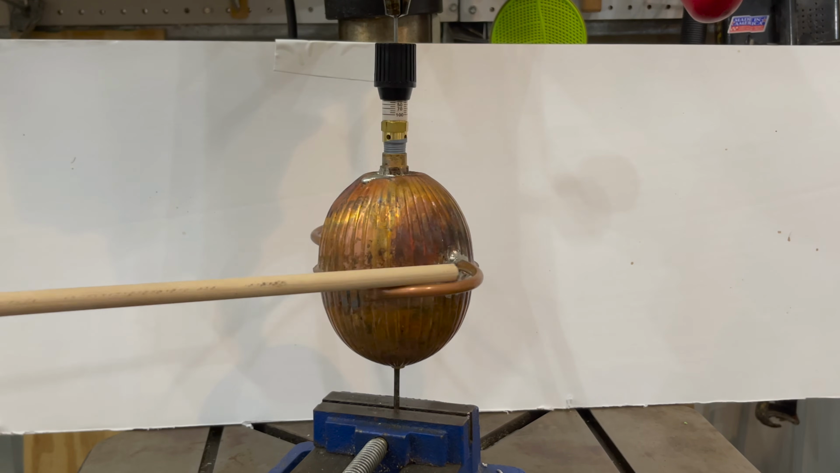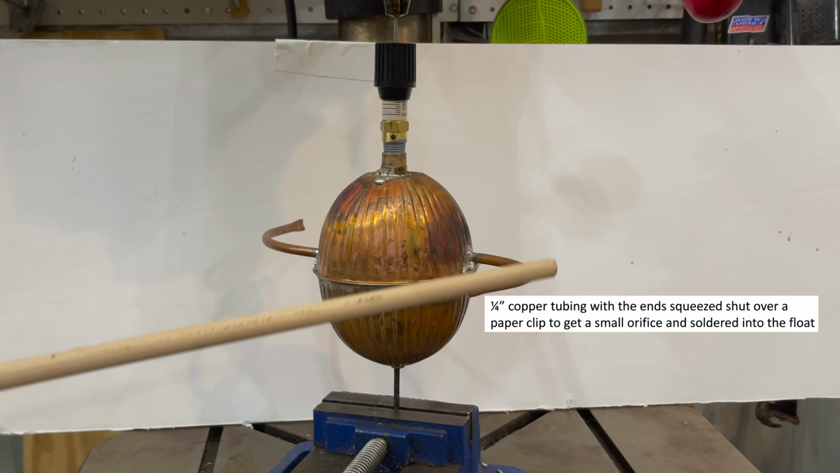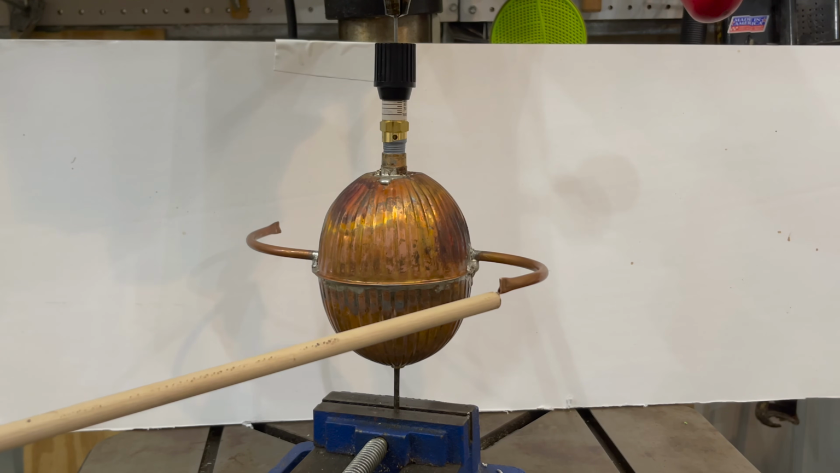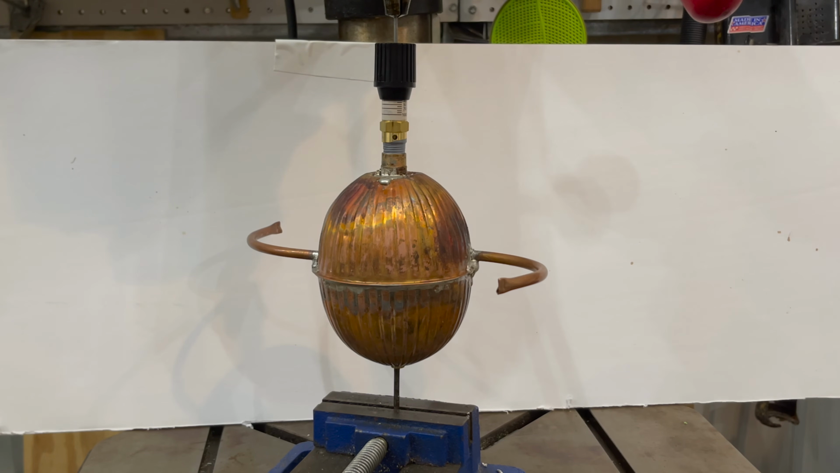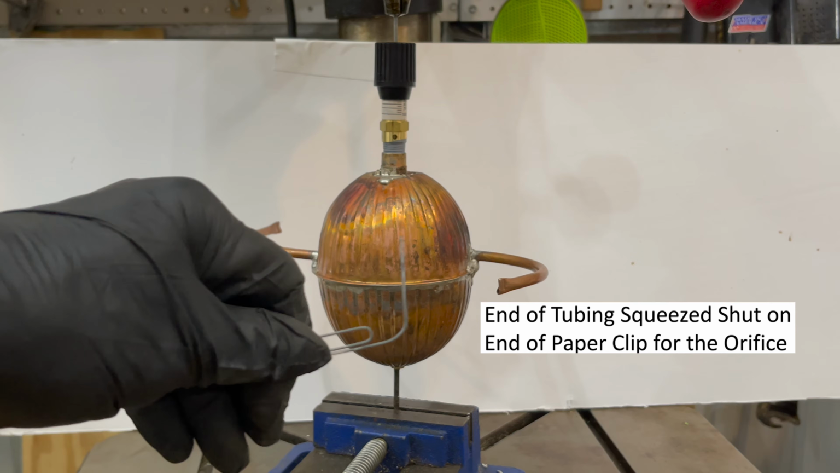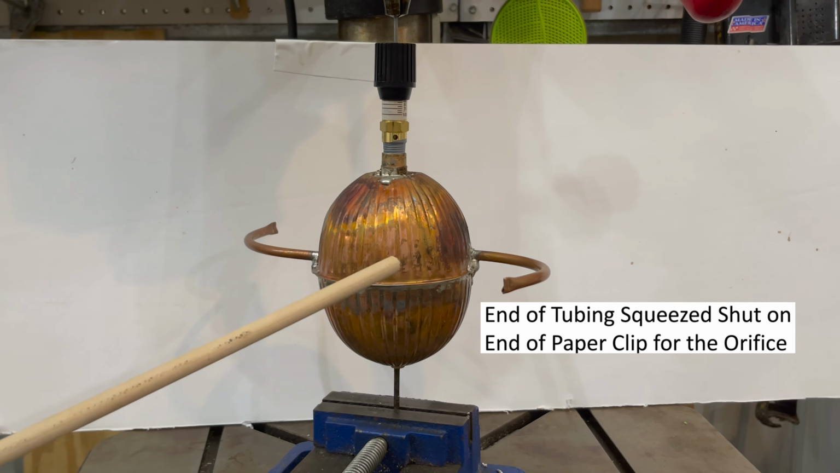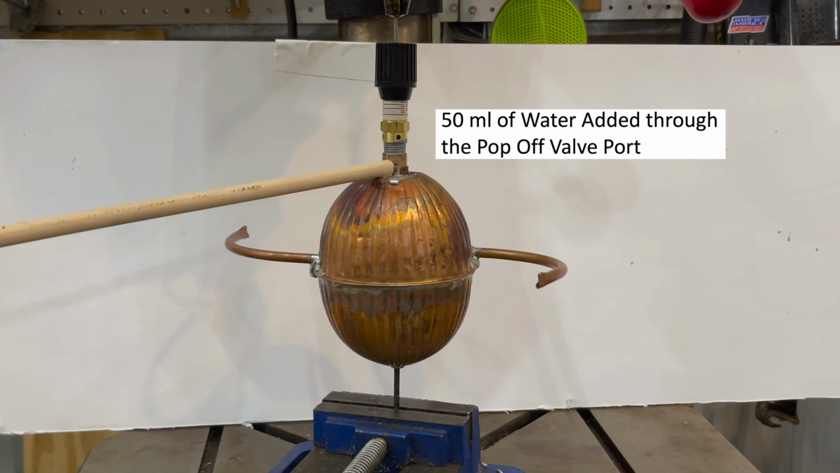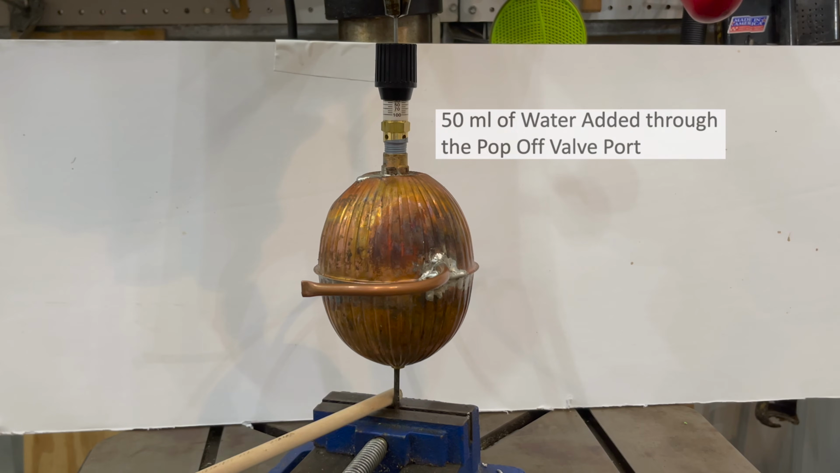1/4-inch copper tubing to get the right opening here. I found that you can't just use tubing, you won't get enough velocity. You've got to have a very, very small opening. It's a little hard to see, but the way I did that was I put just a paper clip into the end of the tubing, mashed it with some pliers, and got that controlled size opening on both sides. And I put 50 milliliters of distilled water in this through this port here, and put a little oil on the bottom.